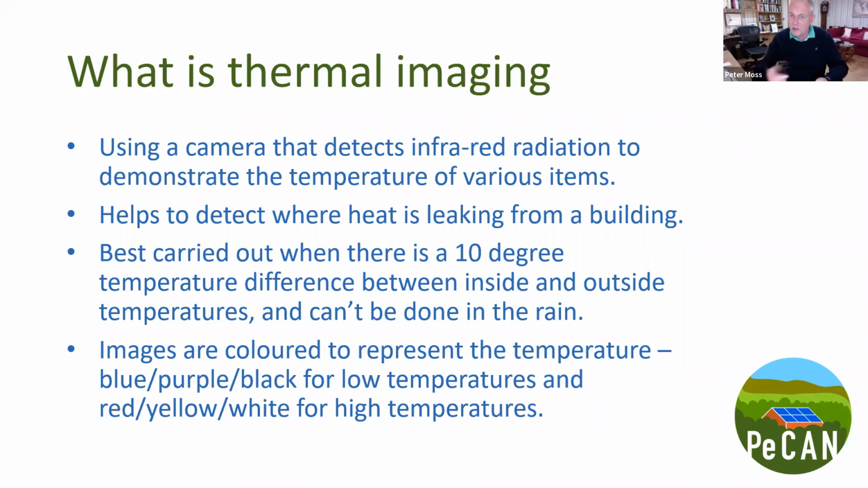Just for context, ours cost £250, and we went out a couple of nights back with one of the people from Berriton and compared the pictures. You get much better resolution with the £2,000 one, but we were keen to identify whether there were any issues, and we found there weren't. We could detect all of the issues that were found on the more expensive camera with the cheap one as well. And so we're now a lot more comfortable using the cheap camera to help homeowners with this project.